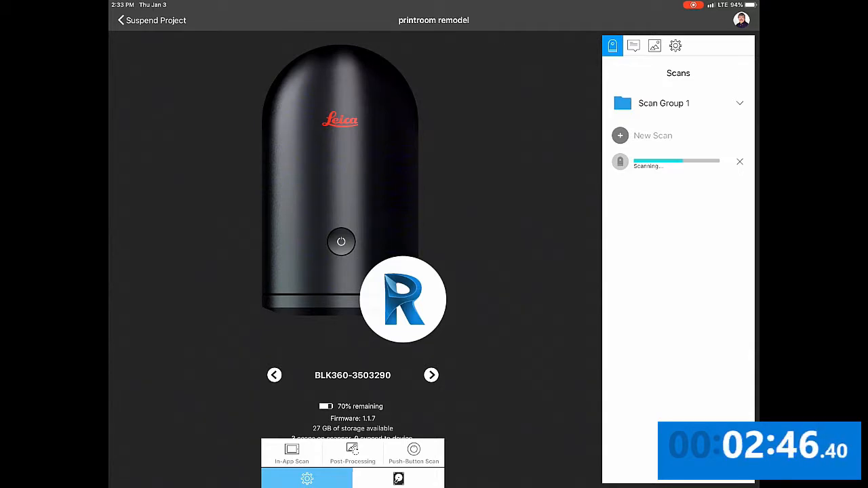Now when the scanning portion ends, the next process is transferring the scan to the iPad. At the end of the transferring process, it will process the scan.